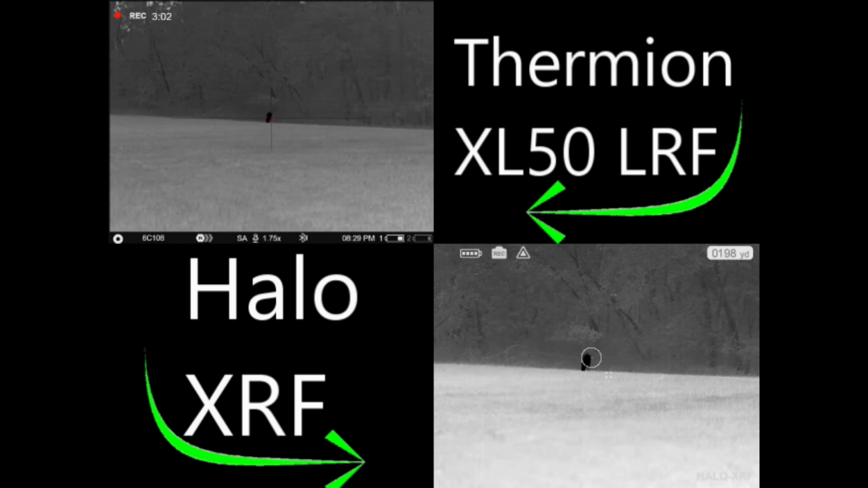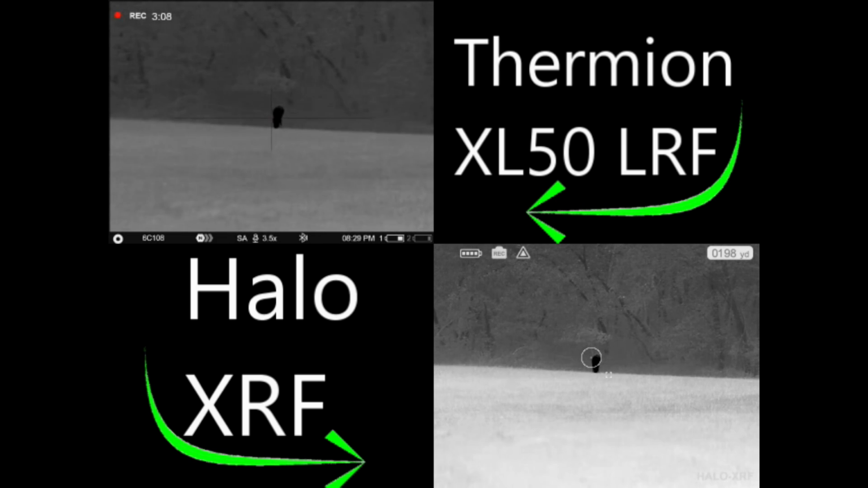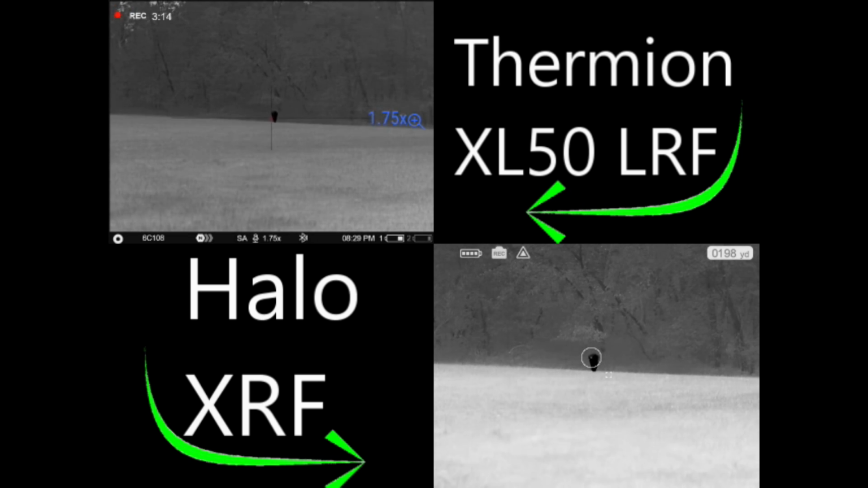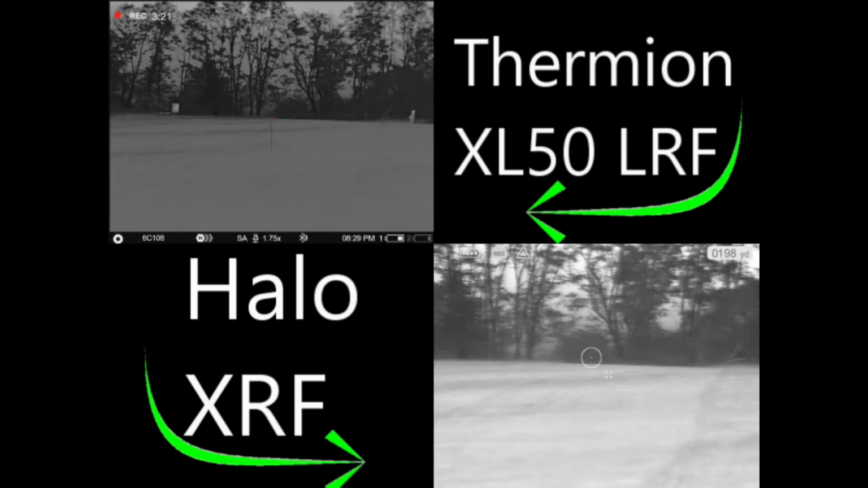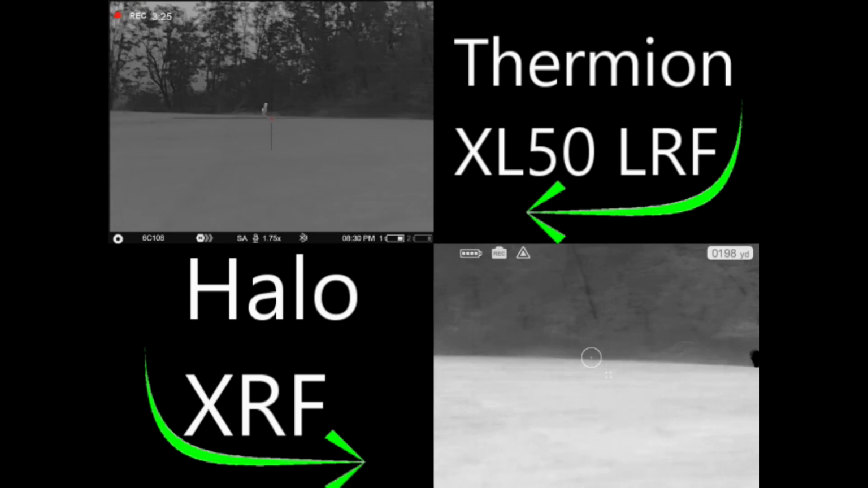If you look at the detail on that deer standing right there, I wish he'd turn sideways for me, I could really show you. But if you look at the detail that we're getting there, how he's less black, like if you look at that area up in his back, and if I come this way, if you see that changing in the background, that's what's causing that little 4-inch target to dissolve back there.